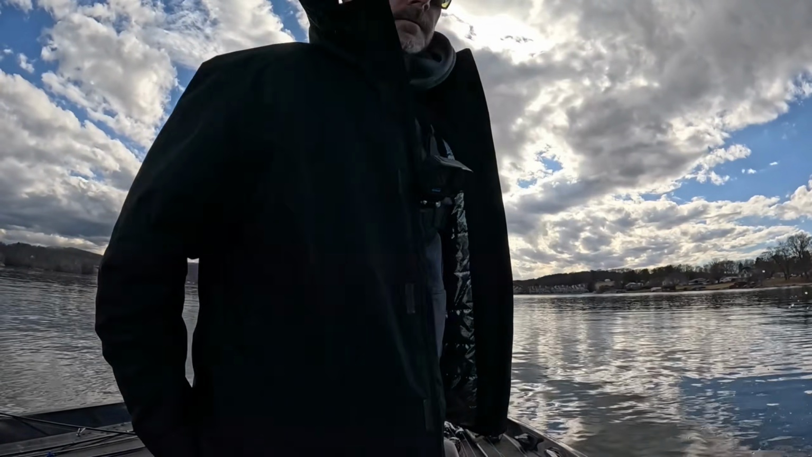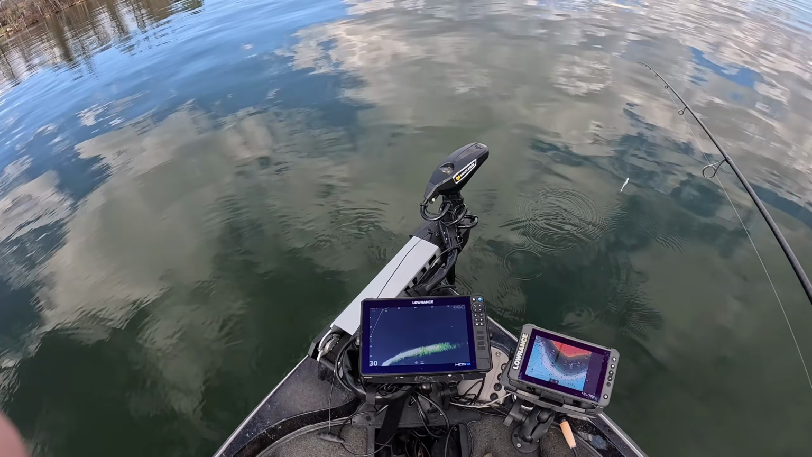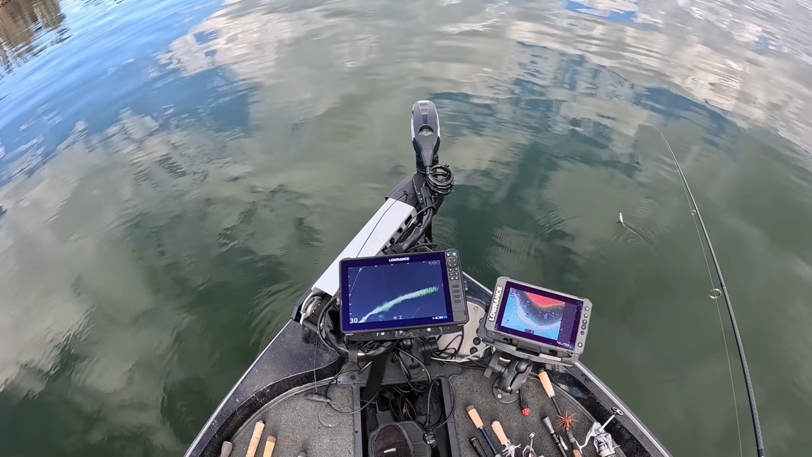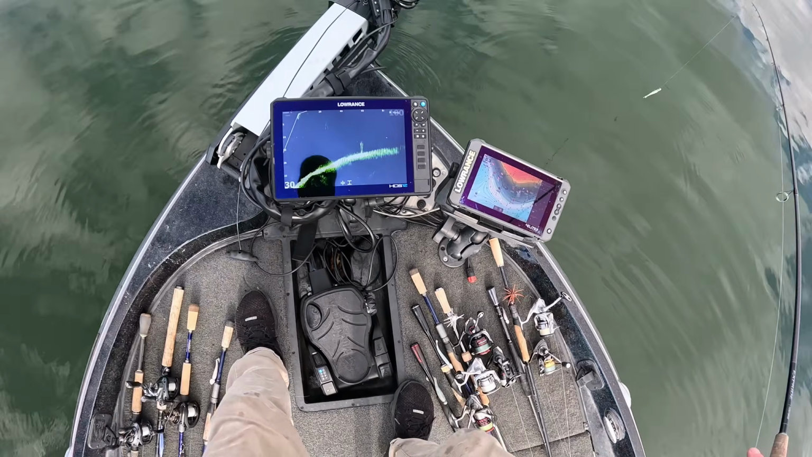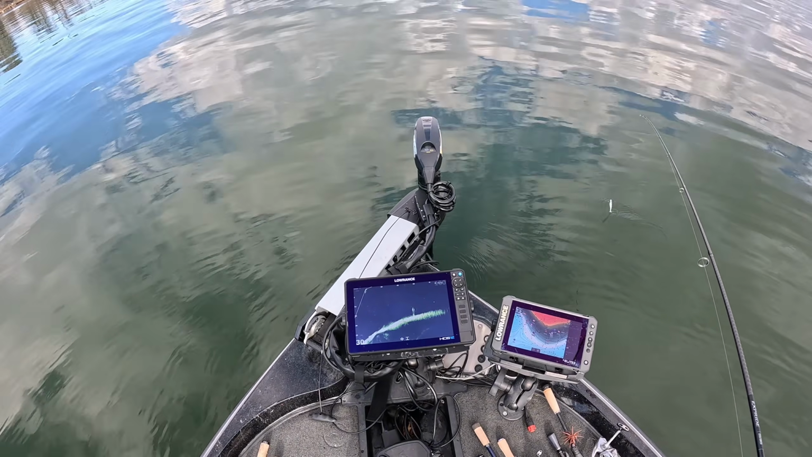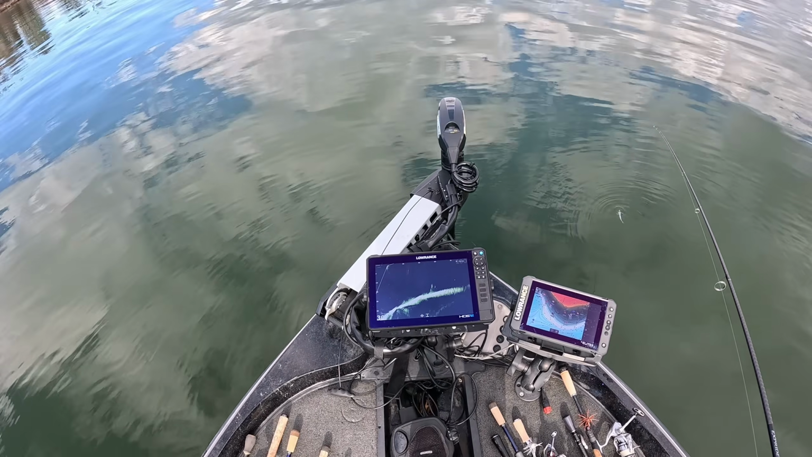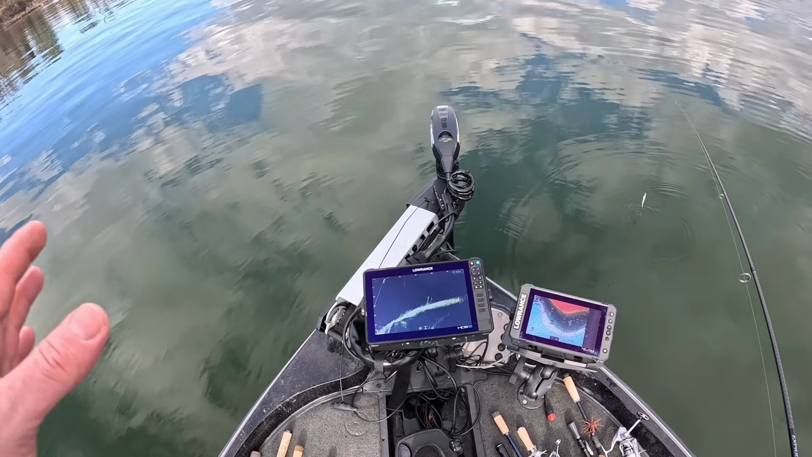Alright guys, so kind of what we're talking about today. Let me get the camera down here at the screen. In the video a couple weeks ago, we were talking about catching them deep in their winter patterns down in the 30-foot range. When it starts to heat up, we've got the first real warming trend of the year. It's still getting kind of cold at night, but the water temperatures have come up significantly. It's well up into the 40s, and it's only been a week or two.